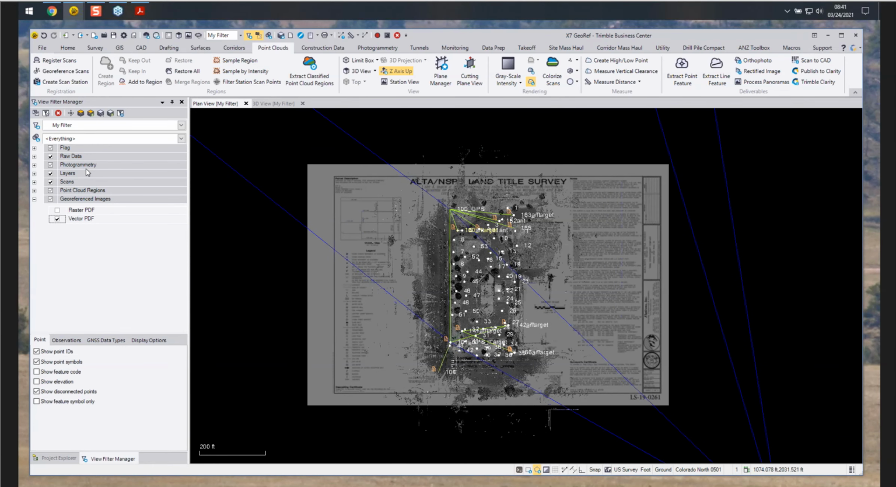So that concludes the process, taking our X7 and bringing it into a georeferenced location. And now we're ready to move forward and use the tools in TBC to create the final deliverables.